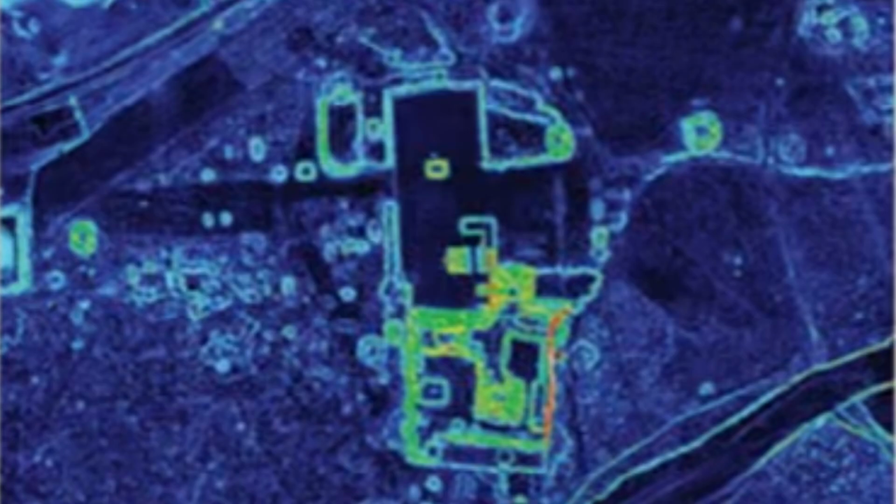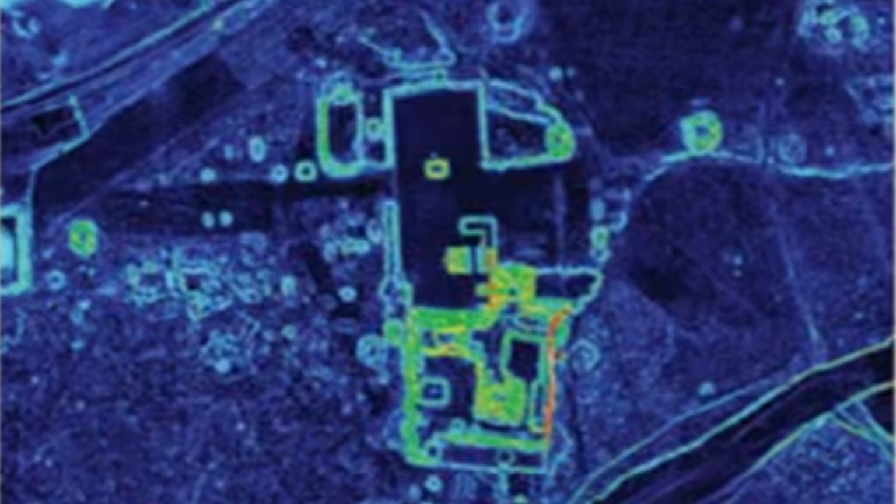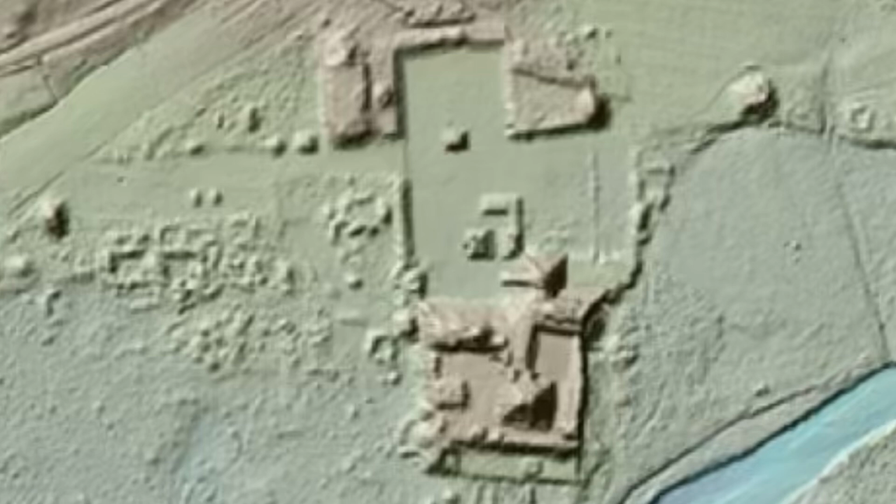These next two LIDAR images will be from the Maya site of Copan in Honduras. Copan is another archaeological site of the Maya civilization, and it is in western Honduras, not far from the border of Guatemala, and it's one of the most important sites of the Maya civilization. It wasn't excavated until the 19th century, and the ruined citadel and imposing public squares reveal the three main stages of development of the city.